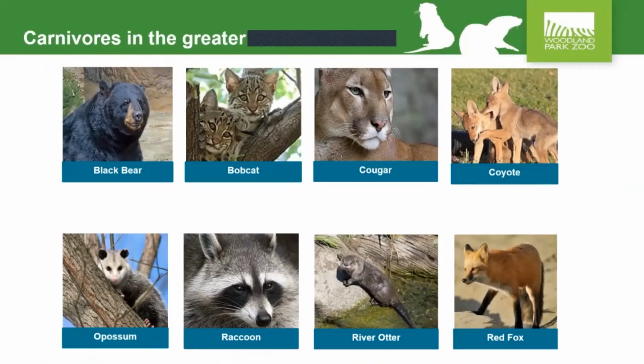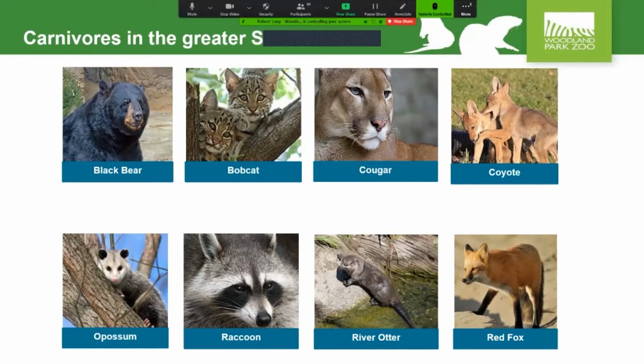Now, when I say carnivores, we're talking about some of the medium and larger carnivores that occur here in Washington. And I don't mean just meat eaters. Carnivore also means a particular taxonomic group, the order Carnivora, which is a mammal group, including the bears, so black bears, bobcats and cougars, coyotes, red foxes, river otters, and raccoons. And then we also have the opossum, which is not really a carnivore, it's a marsupial, but we're giving it an honorary carnivore slot in this project because it does occur in some of the same areas where these other species occur.